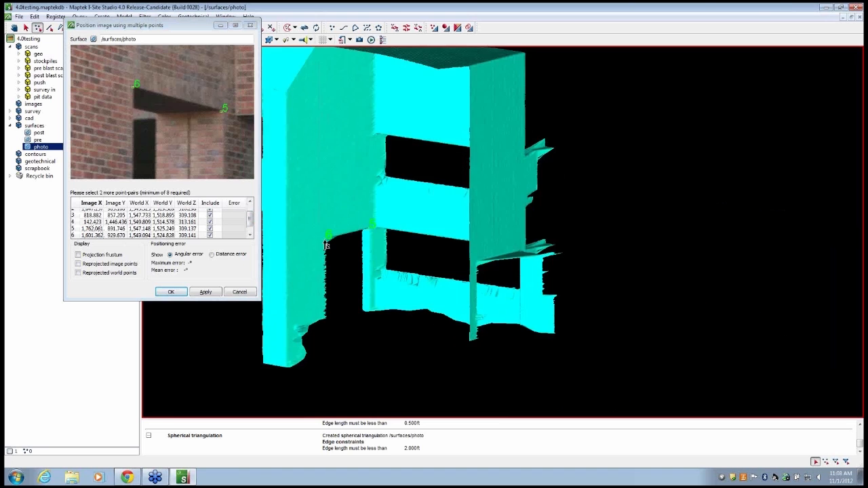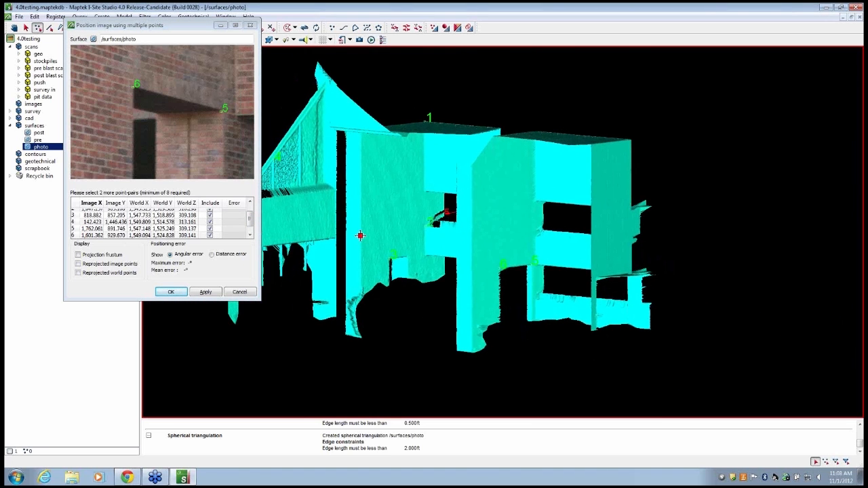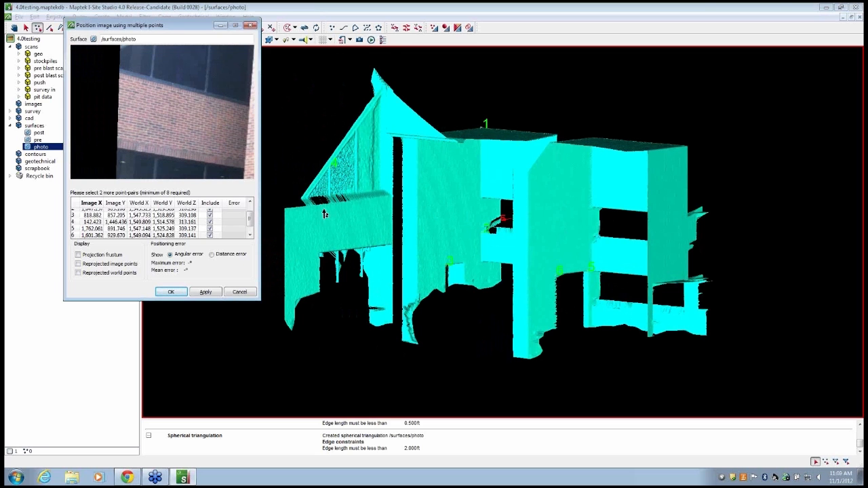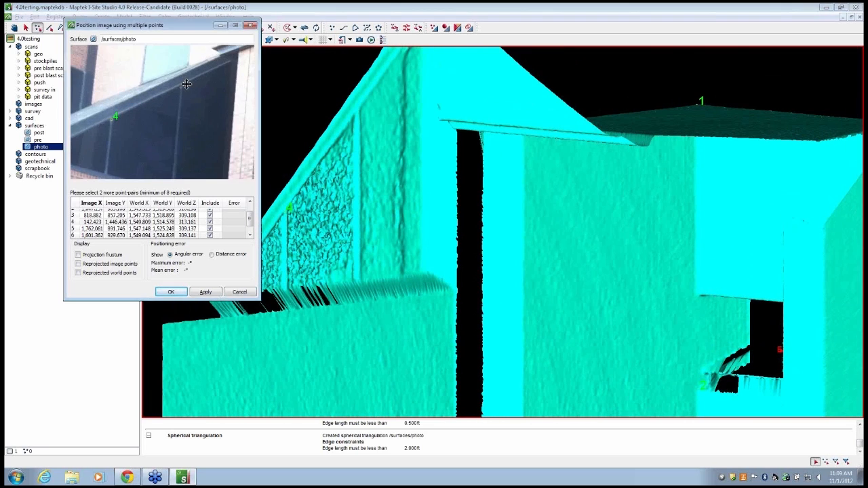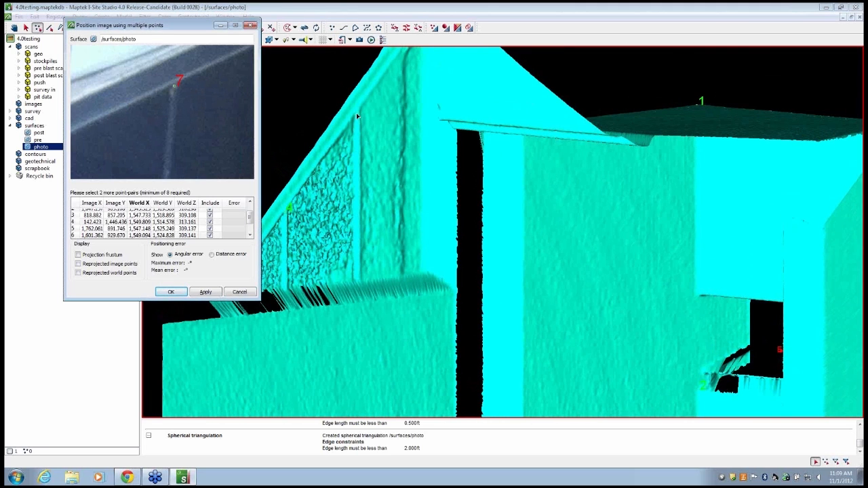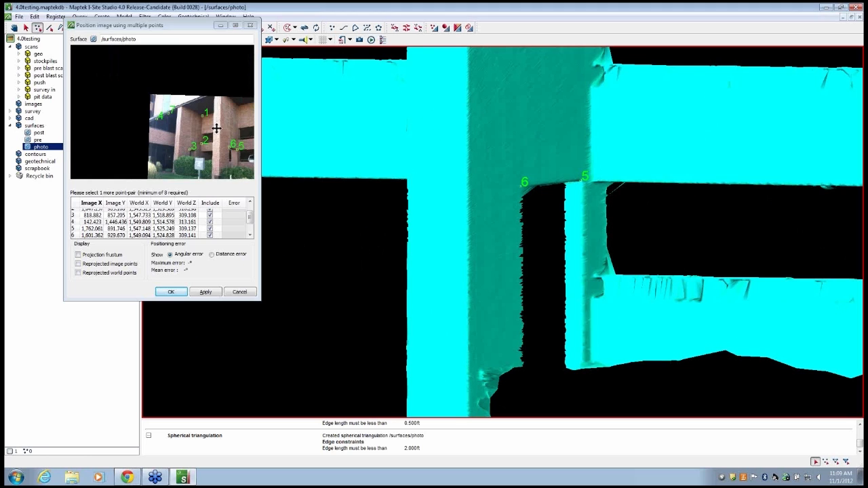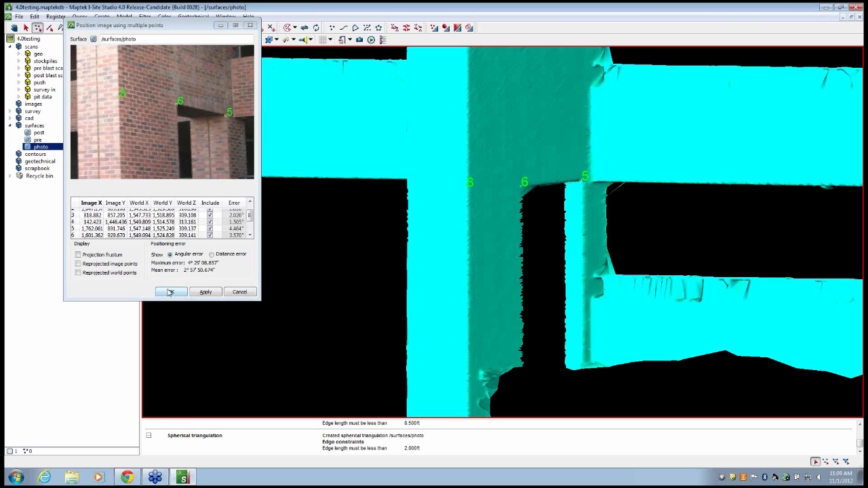All right, let's get 2 more here real quickly. Grab a few more over here on this left-hand side. All right.